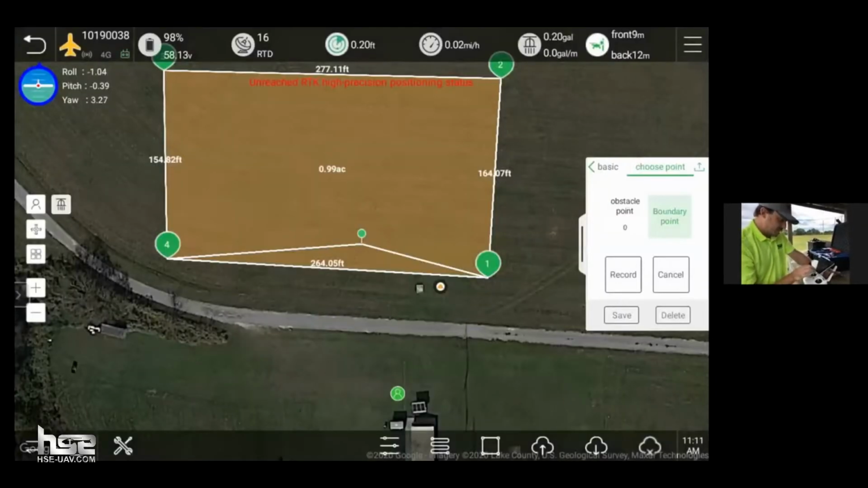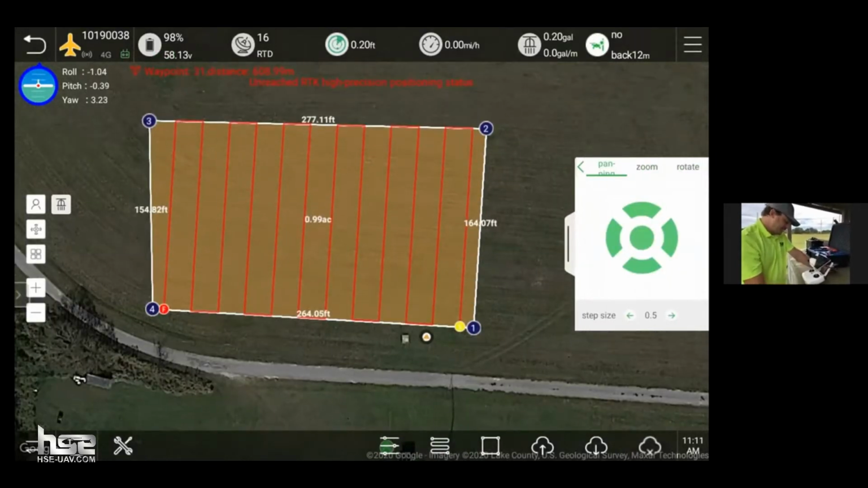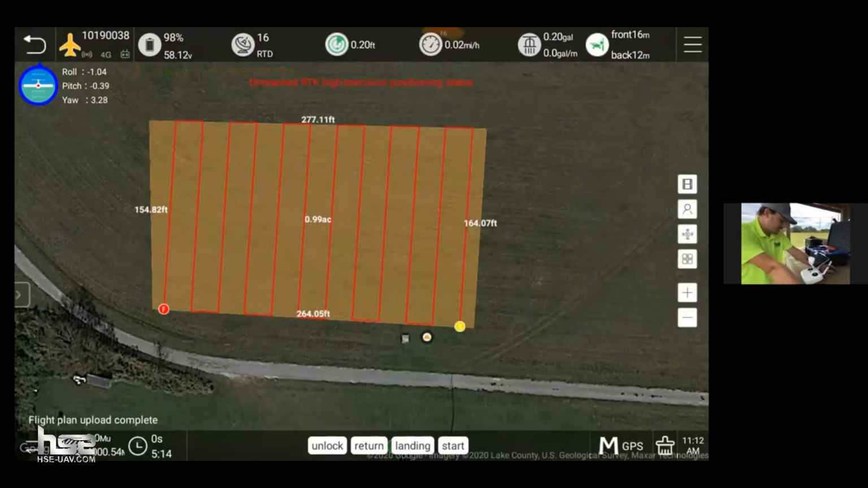And finally, this little squiggly line button at the bottom here actually generates our flight plan. You can see it's generated our flight plan. It looks great. And now all we have to do is hit the upload button. It's gonna upload the waypoints, and we're basically ready to fly. So once it's done, there it is, successful. We'll switch back to our monitoring page, and from here, we're able to unlock it and start our flight plan.